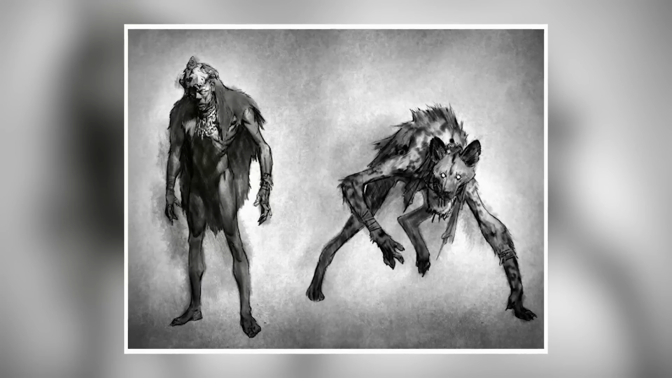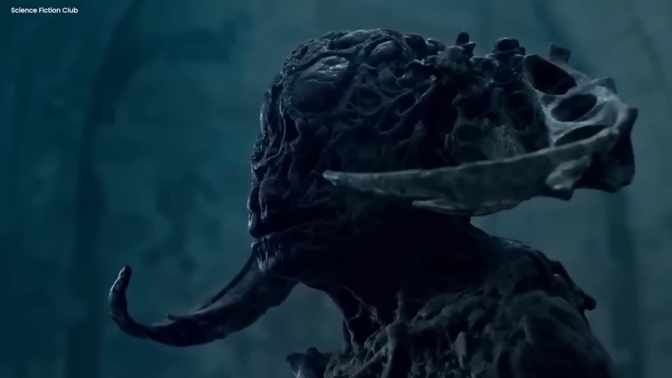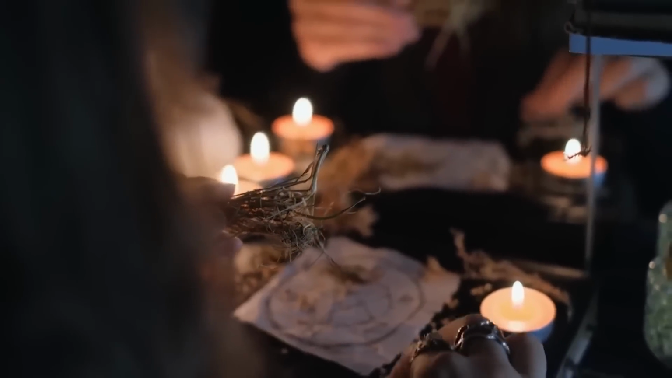Legends from the Navajo people describe creatures called skinwalkers who can change their shape and have evil intentions toward people. According to Navajo legend, a skinwalker can transform into any animal and frequently perform dark magic. Some people think skinwalkers are real and commit evil deeds, even though many regard the idea as superstition.